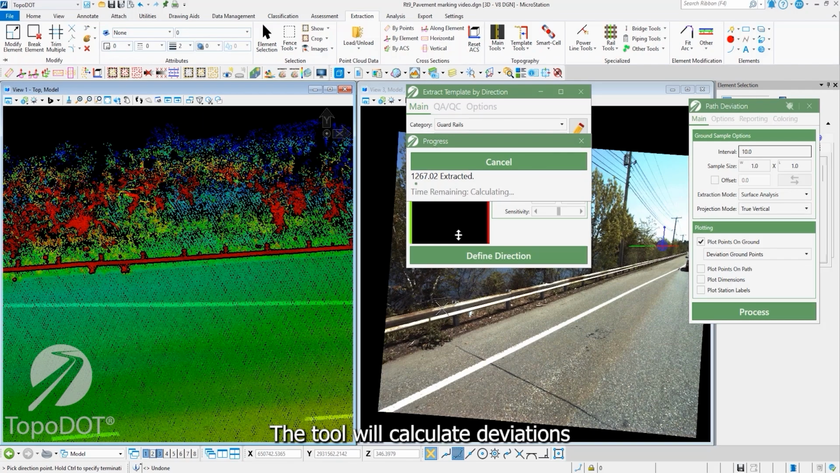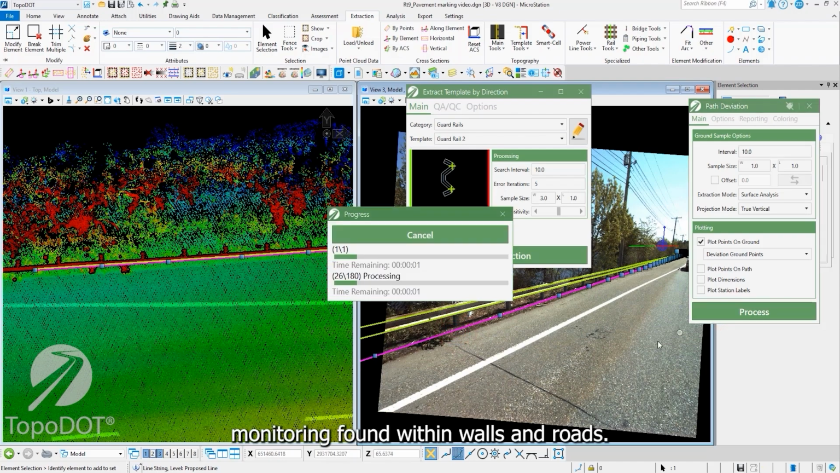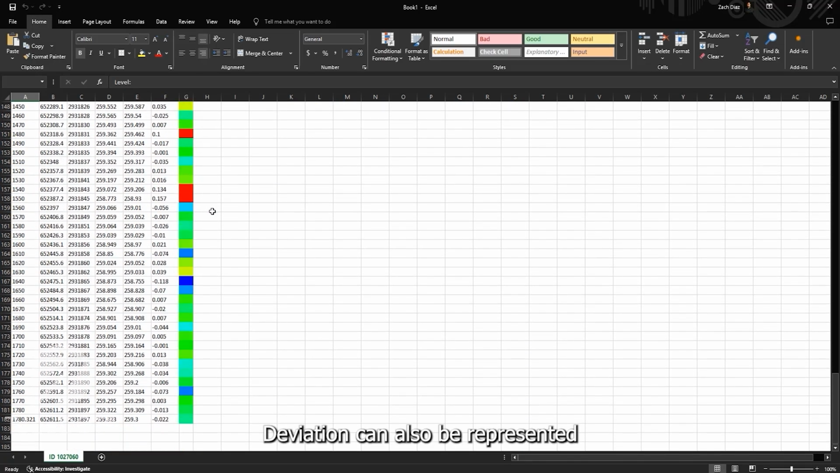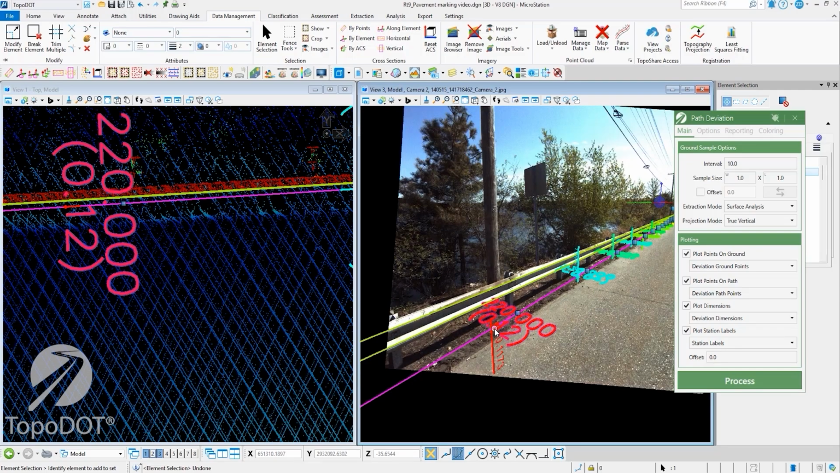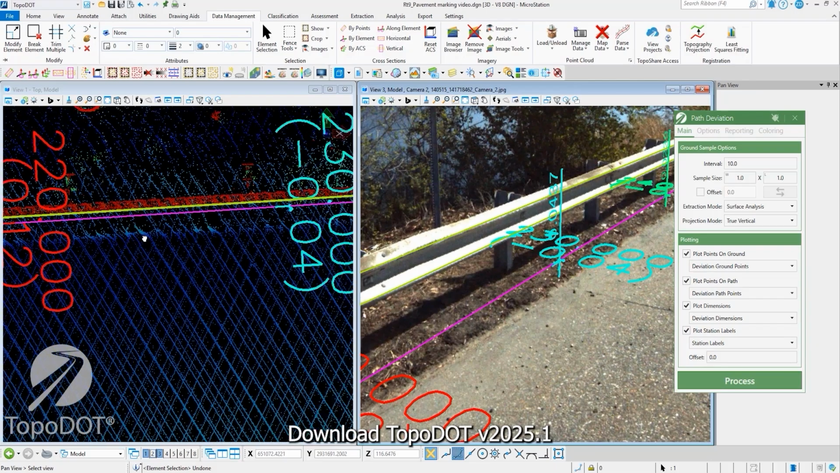Introducing TopoDOT's Path Deviation tool on the updated TopoDOT interface. The tool will calculate deviations from a line to the data automatically. It can be used in applications such as measuring guardrail height or settlement monitoring found within walls and roads. This tool provides an intuitive way to visualize results via spreadsheet reports and a user-defined color scheme. Deviation can also be represented as dimensional elements, with colors matching the exported reports for consistency. Download TopoDOT version 2025.1 to improve your extraction workflows.